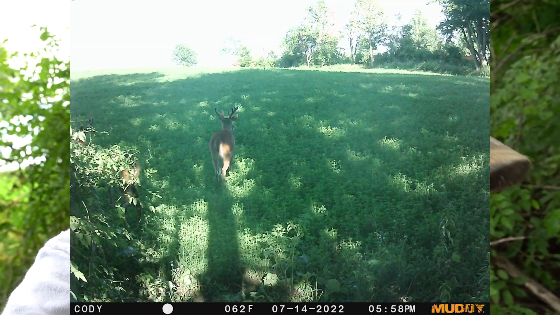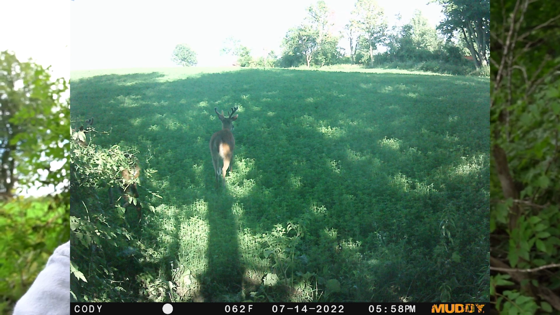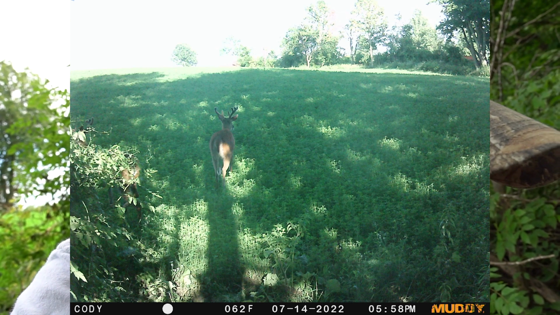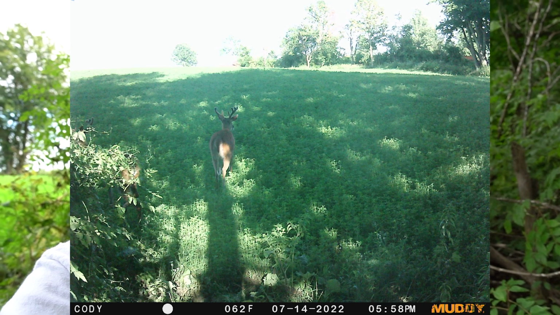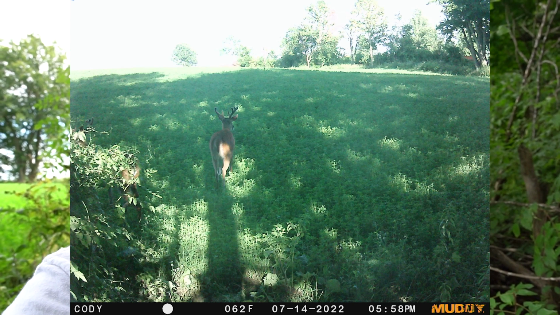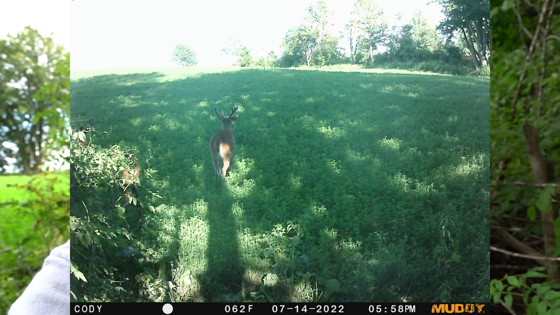We finally got some bigger bucks on camera now. It looks like 1, 2, 3, 4, 5. It's for sure, I mean, possible 10-pointer here. He's kind of angled towards the camera wrong, so it's really tough to tell. But then there's also another buck kind of behind this brush that we didn't clear out. That's also with him. So 2 big bucks there. Those are the biggest ones I've seen so far today.